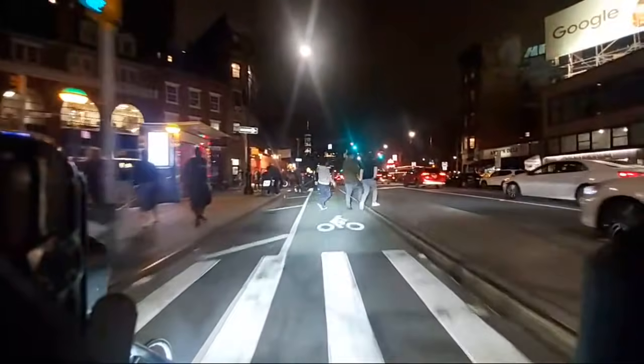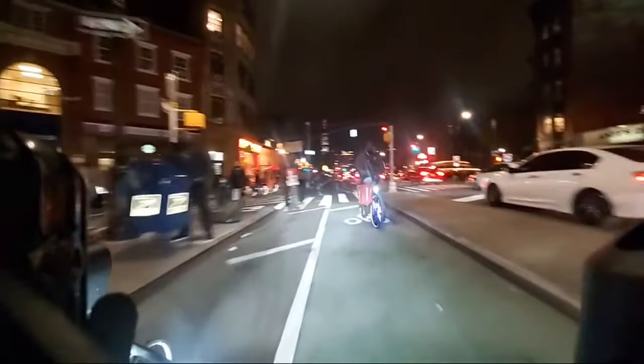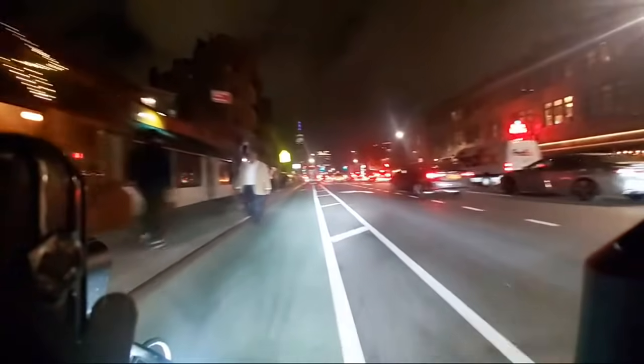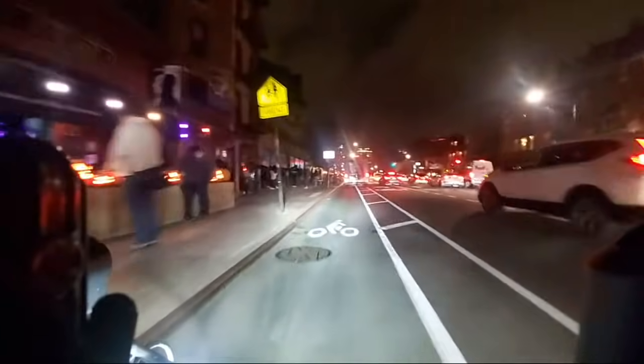Hey, what? Salmon, wrong way down a one-way. Why are people walking in the bike lane now? Oh God, there's a truck parked in it. So within 10 seconds, you have a truck parked in the bike lane, people walking in it, and a dude going the wrong way through it. I love it. I missed you, New York shithole. I mean, New York City. No, I think I had it right the first time.